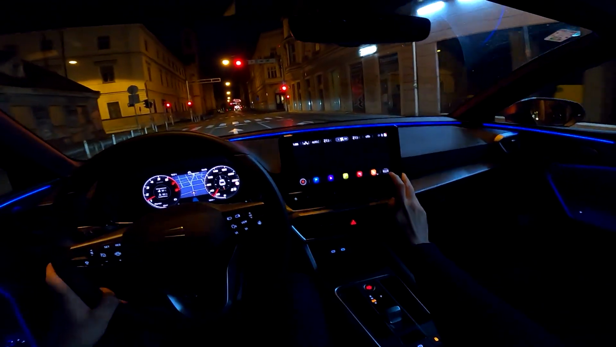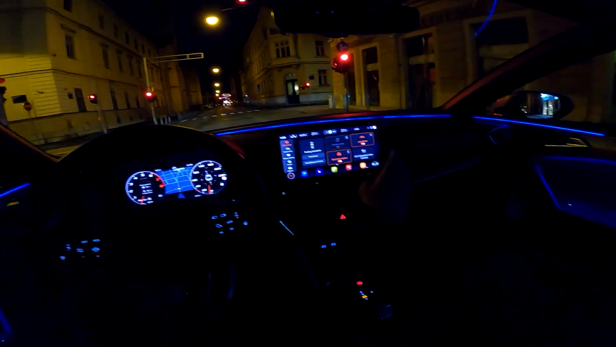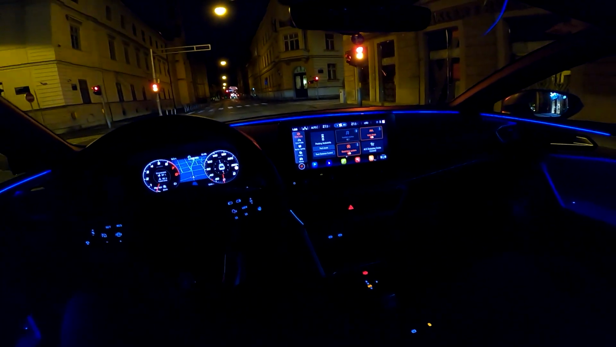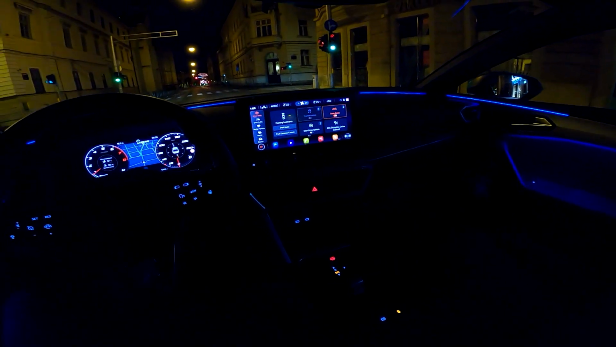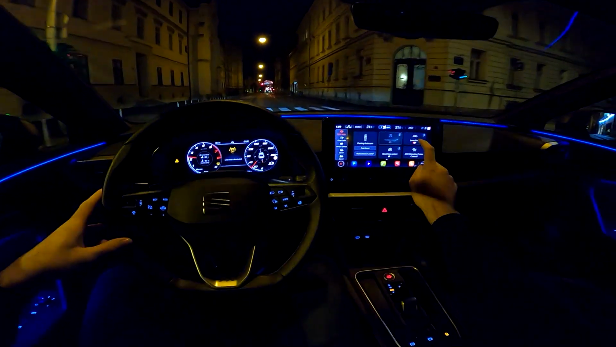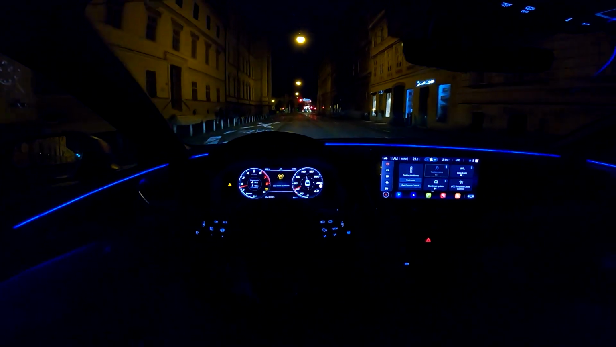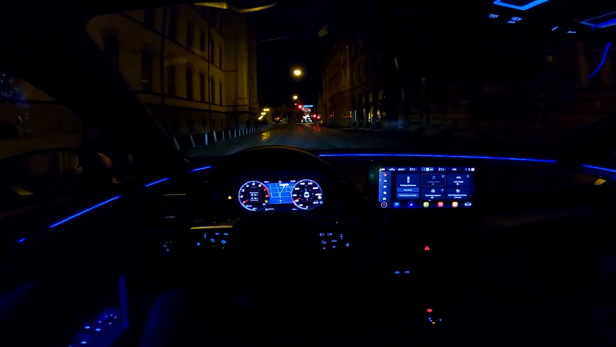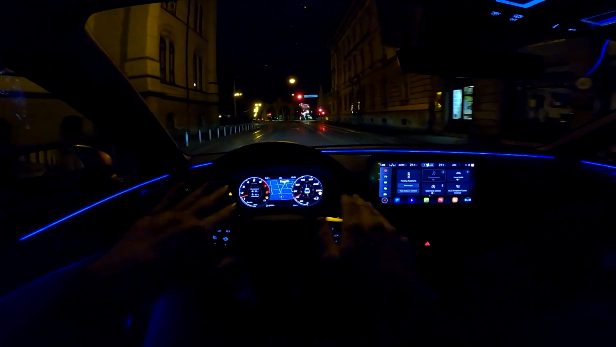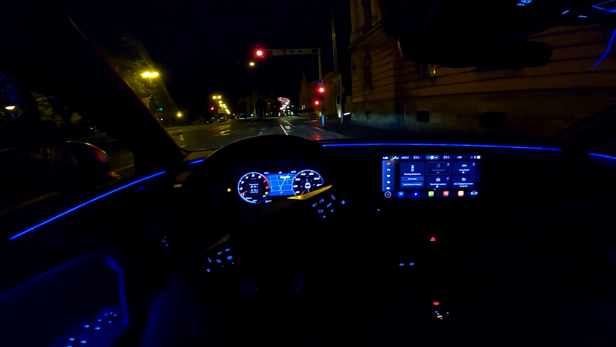So you have this icon of the new Leon, and when you press it, you have a bunch of systems that are available here. Let's turn this system off. So now it's deactivated. You can also deactivate lane assist. Lane assist is very good on the highway, but here in the city I usually turn it off because there are a lot of lanes, and yeah, that's why I do it.